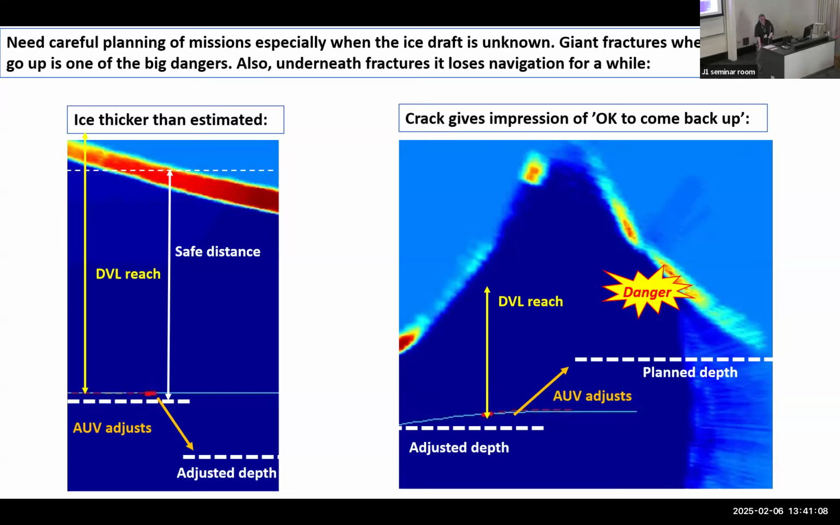So you can put a transducer down if it's small enough. Those holes aren't so big, and then you can program the vehicle to let it know that the transducer is at this position, and that will help navigation as well. So that's a very good suggestion.